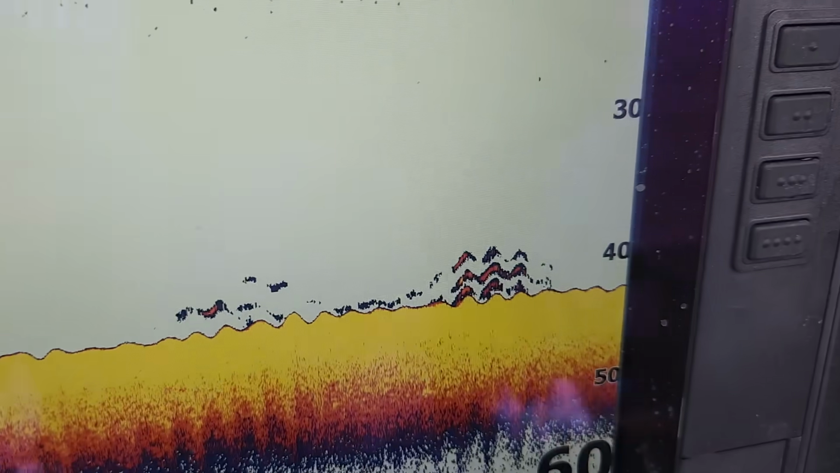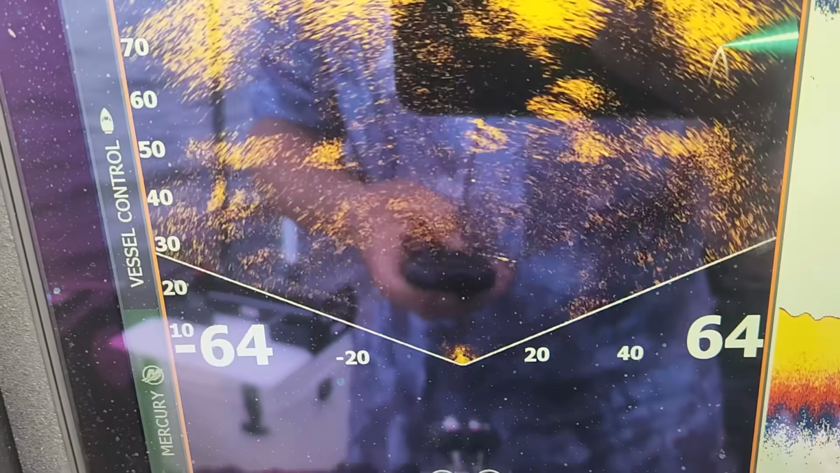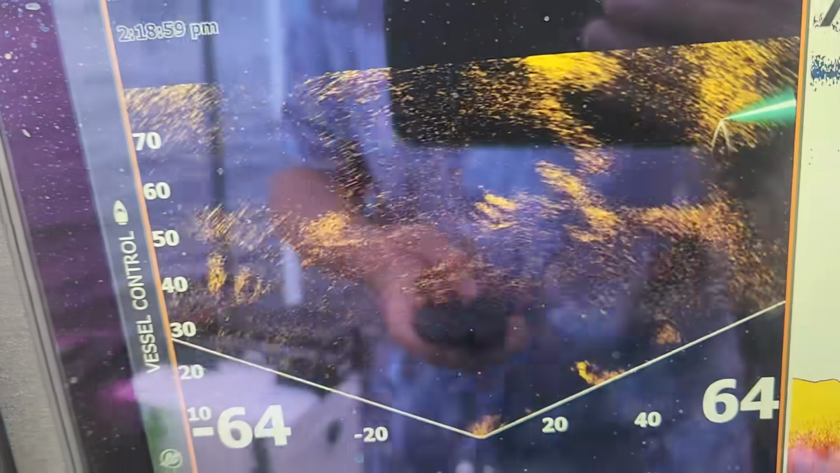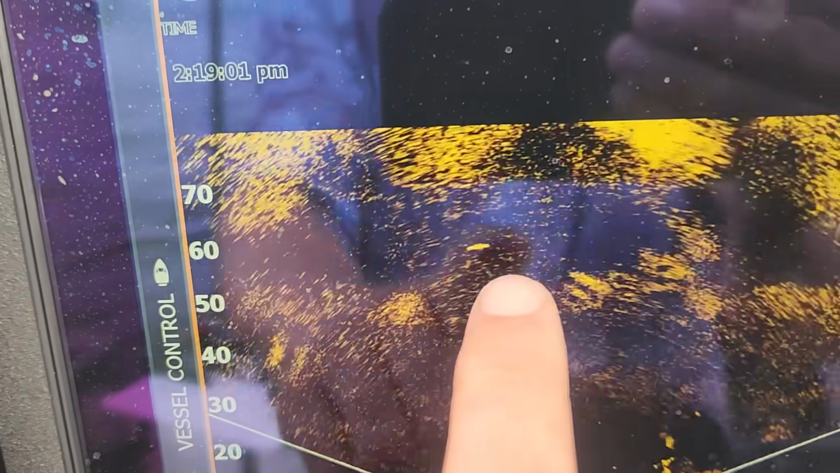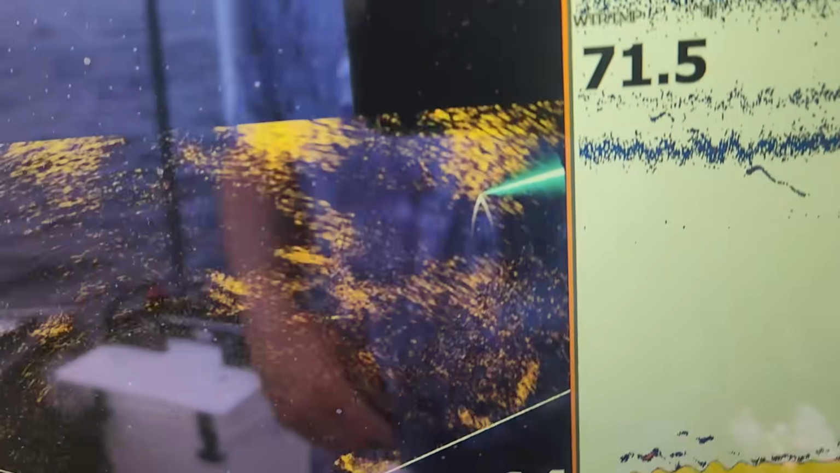There they are. Where are they hiding? Oh, they might be too close to the bottom for that guy. Up, there he is, right there. There's fish right there. Thank you, appreciate it.